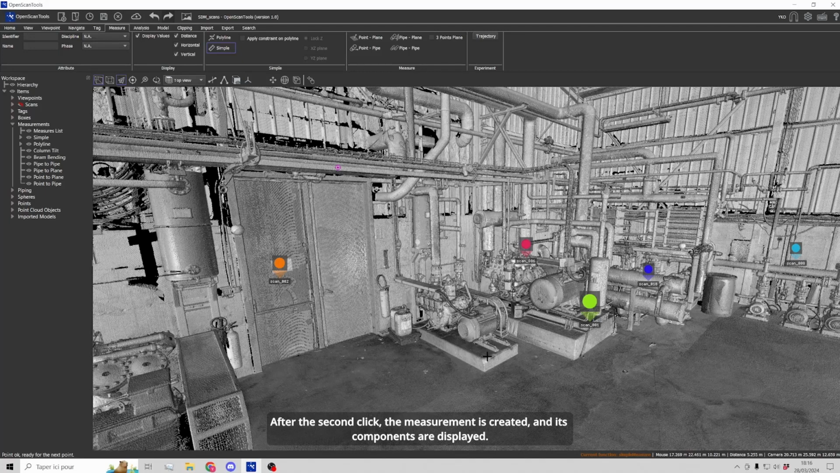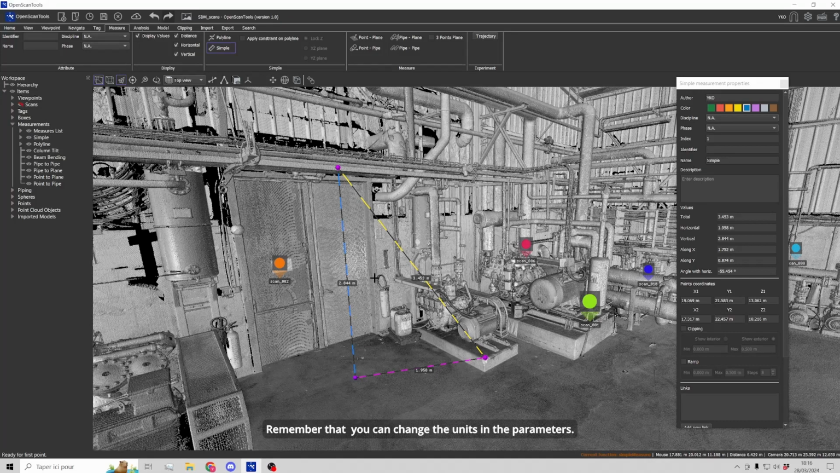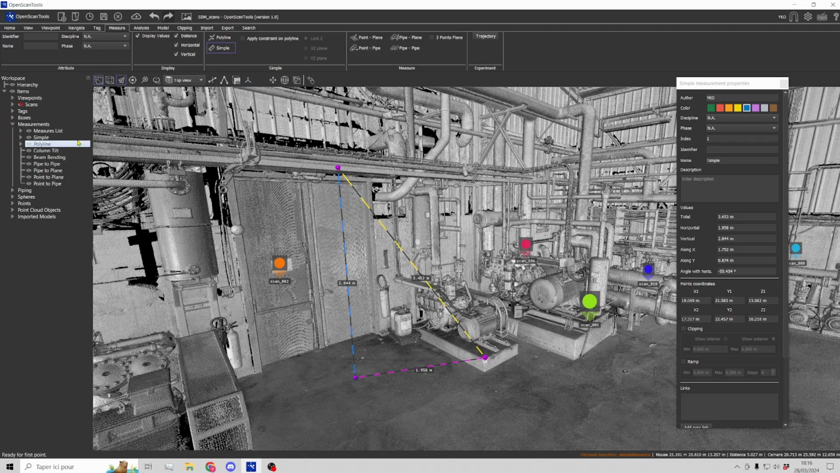After the second click, the measurement is created and its components are displayed. Remember that you can change the units in the parameters. The Properties panel gives all the information about the measurement, which by default has a name Simple. It can be found in the tree structure. Note that the default name can be changed in the toolbar.